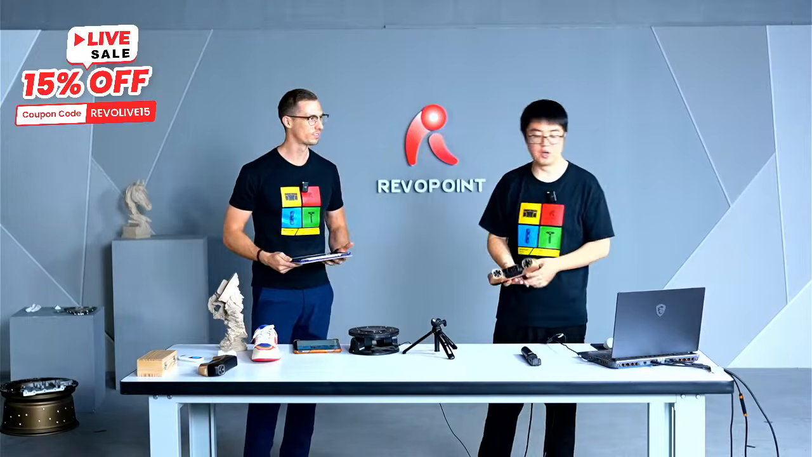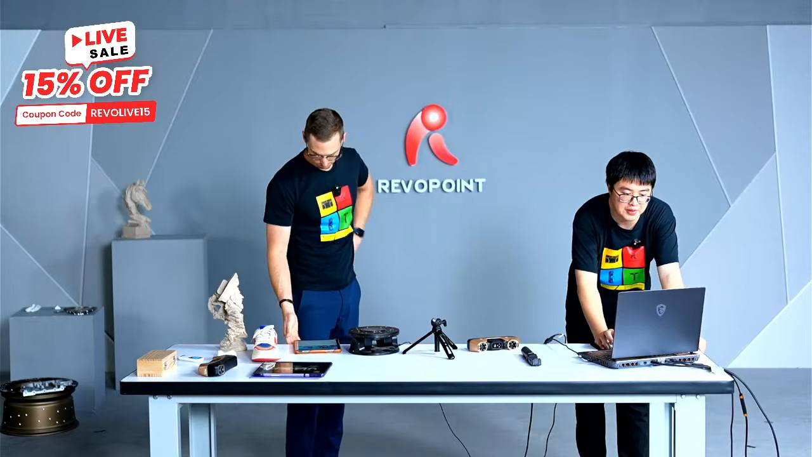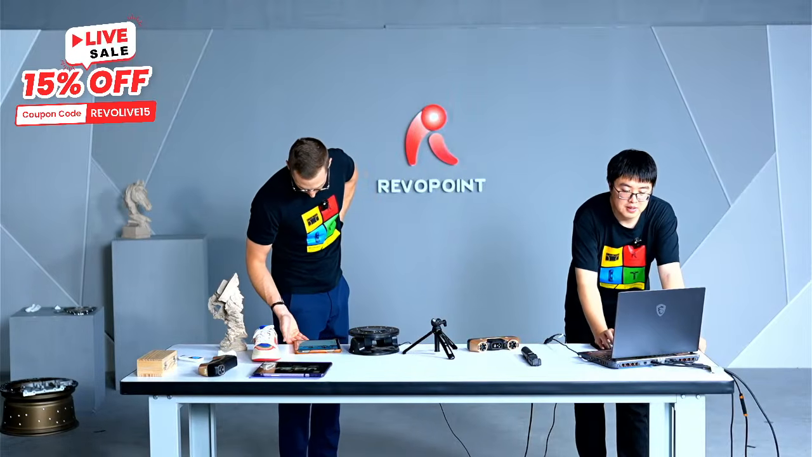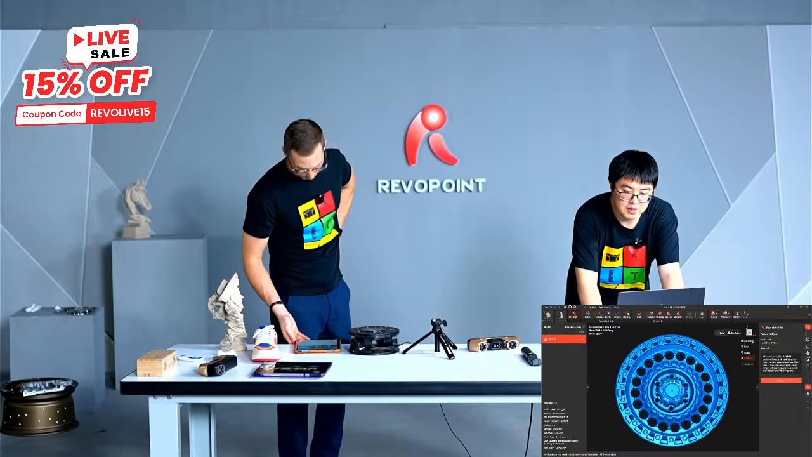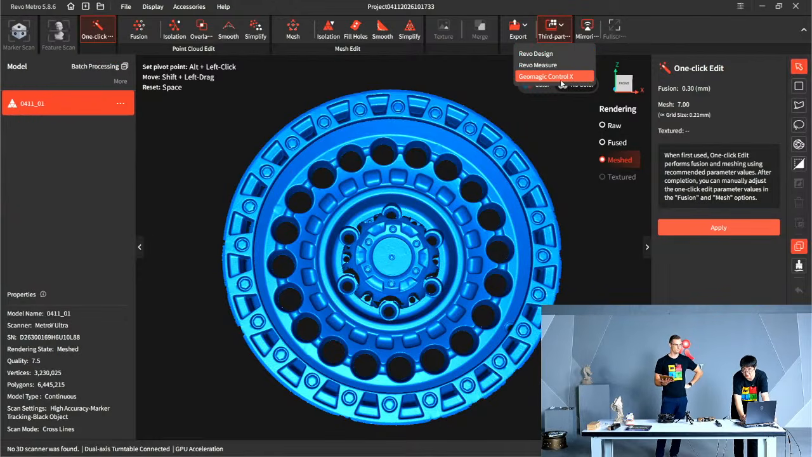With a ball plate. Oh, there is one more thing I didn't show you guys here, which is the Revo Measure. I didn't install Revo Design or Geometric Control X. Oh, by the way, we're also starting to sell Geometric Control X on our website. If you're interested, go check it out.